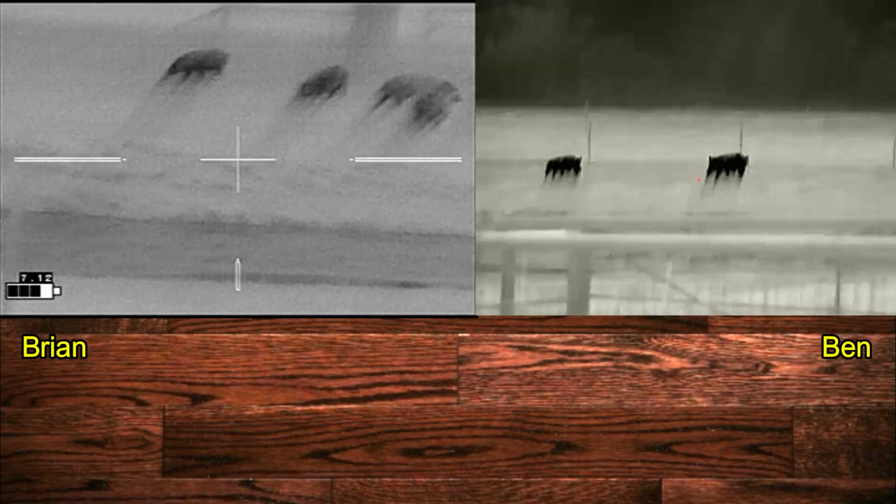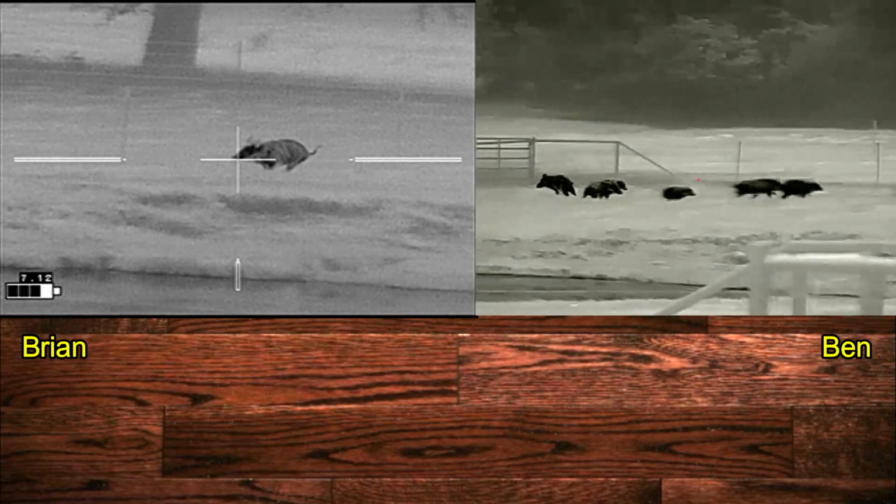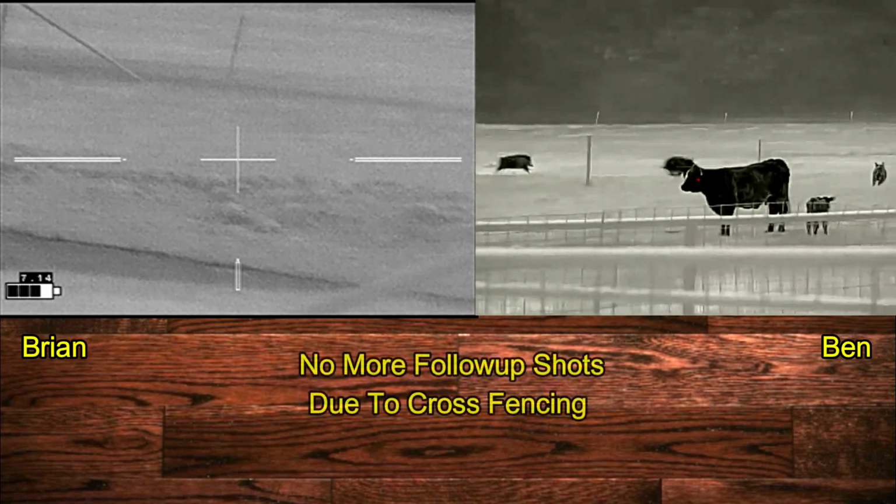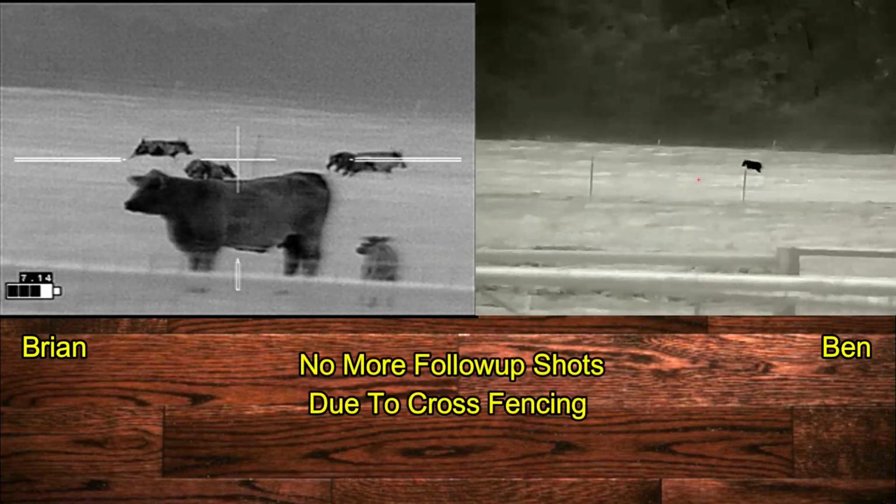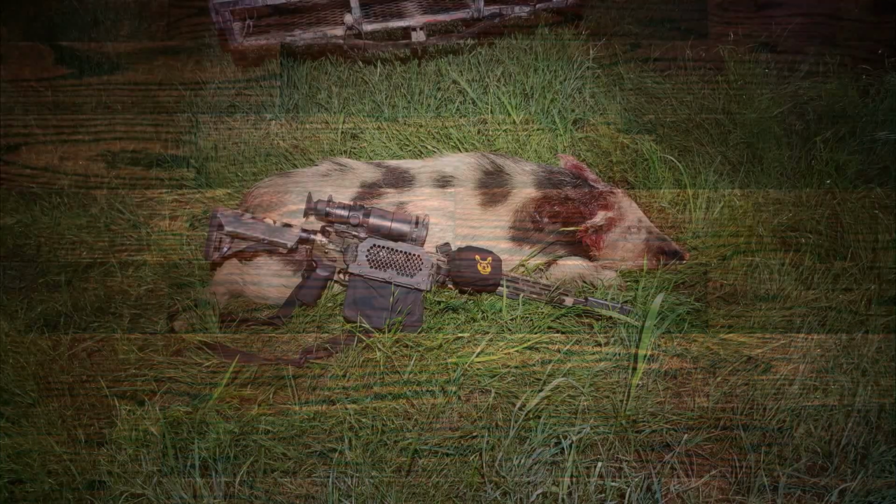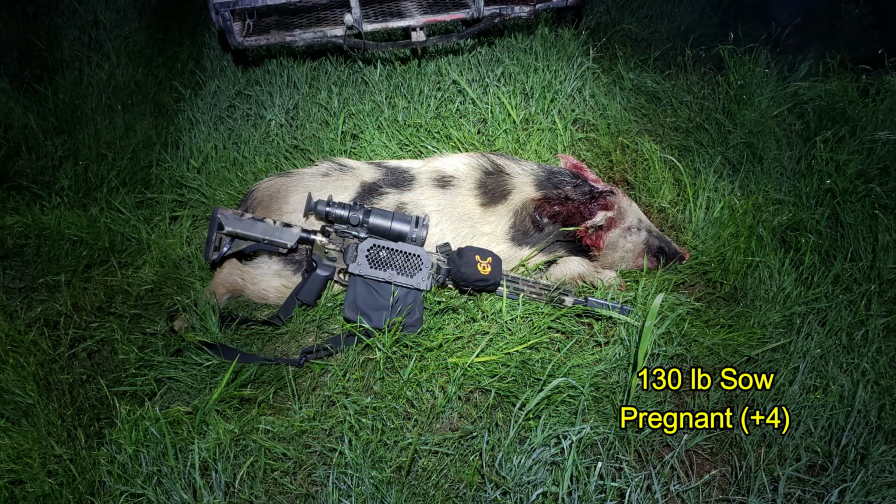3, 2, 1. Oh, he's through the fence. And they're on the other side of fences. Well, Ben's hog made it off property, so we only recovered this one 130-pound sow, pregnant with 4 on board.